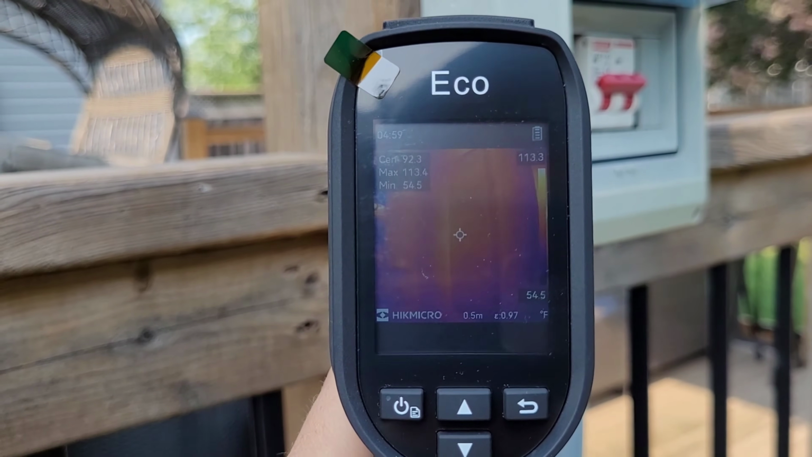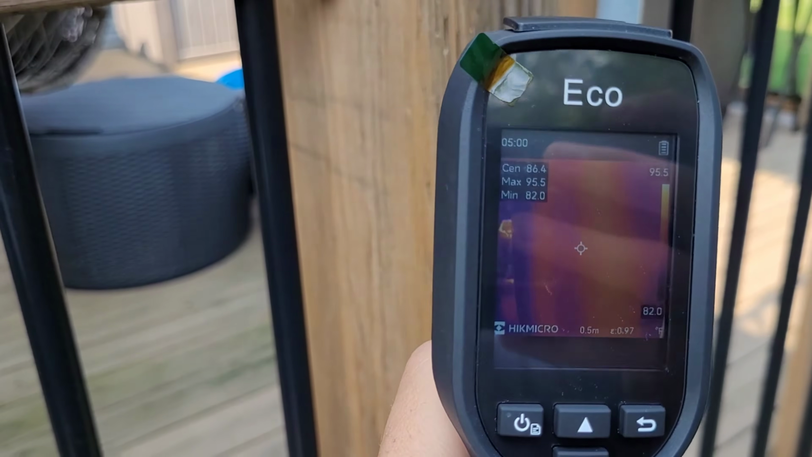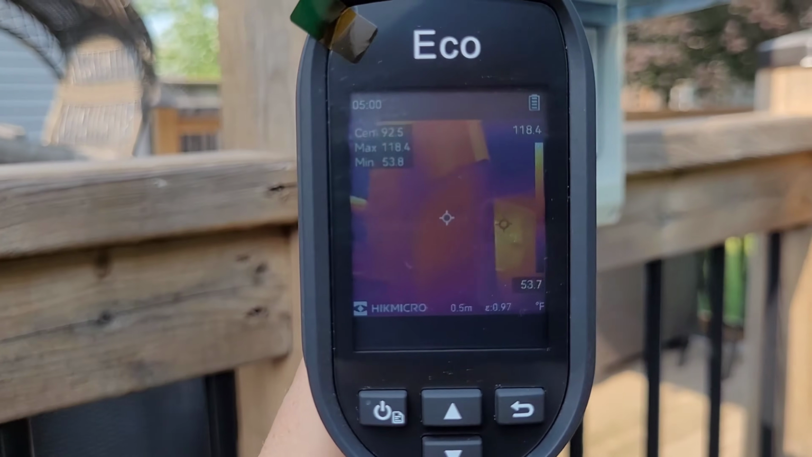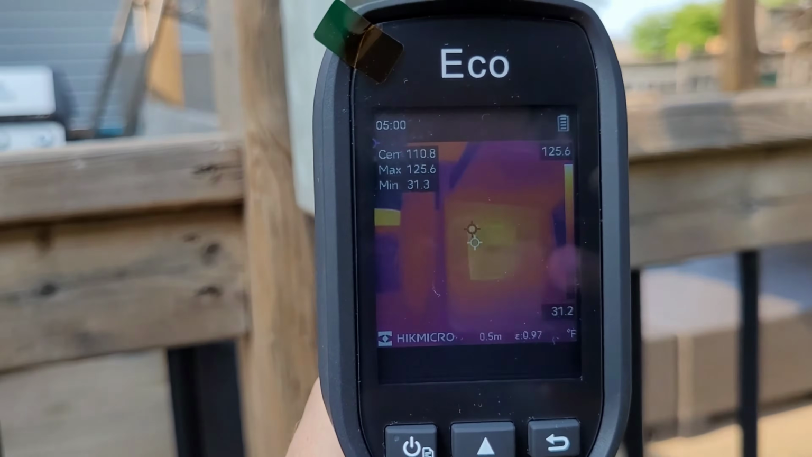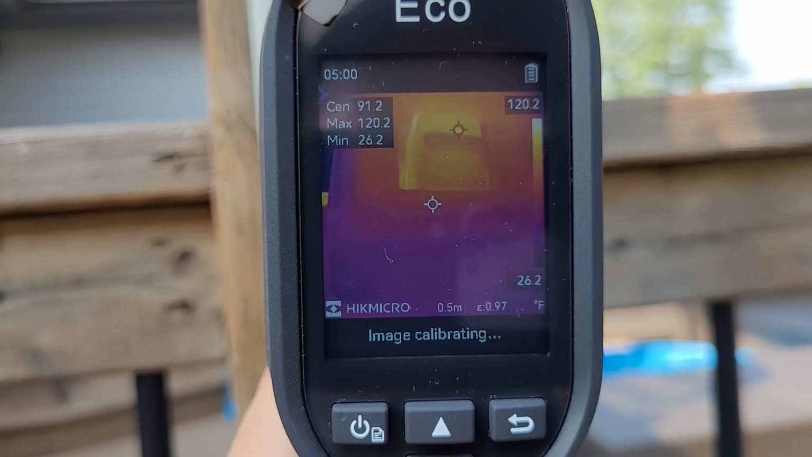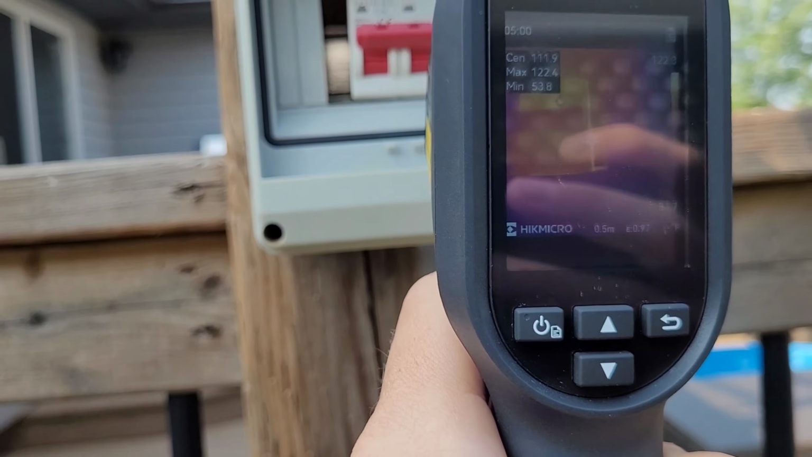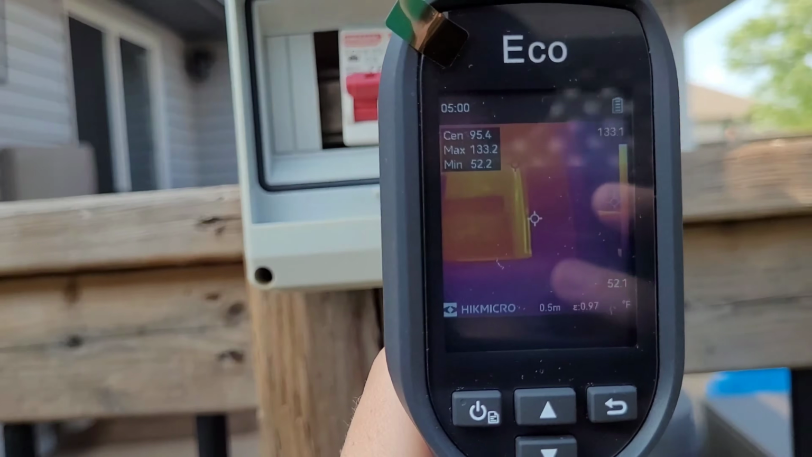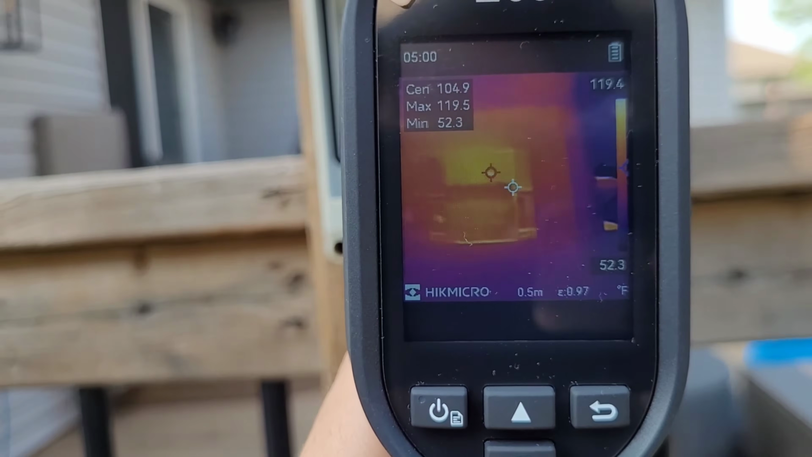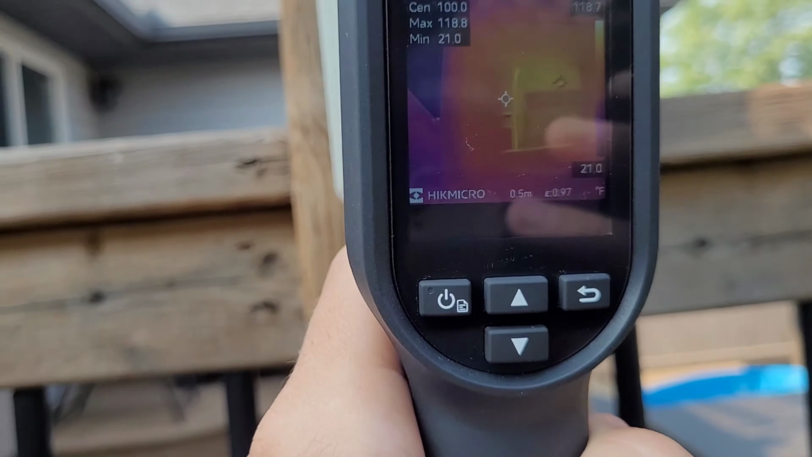It is about a 90-degree day, so you can see on the center point there, that 6x6 post is at 90 degrees. I apologize for the glare, but the post is around 90 degrees. I waited till the sun was off of this unit so I could show the breaker without any gain from the sun itself. And yeah, as you can see, it's pretty hot. So I am going to swap that out either later in this video or in another video, but super handy. I knew it was hot. I didn't know how hot. I thought it actually might have been a little bit hotter, so I think we're okay for now, but we'll get that swapped out.